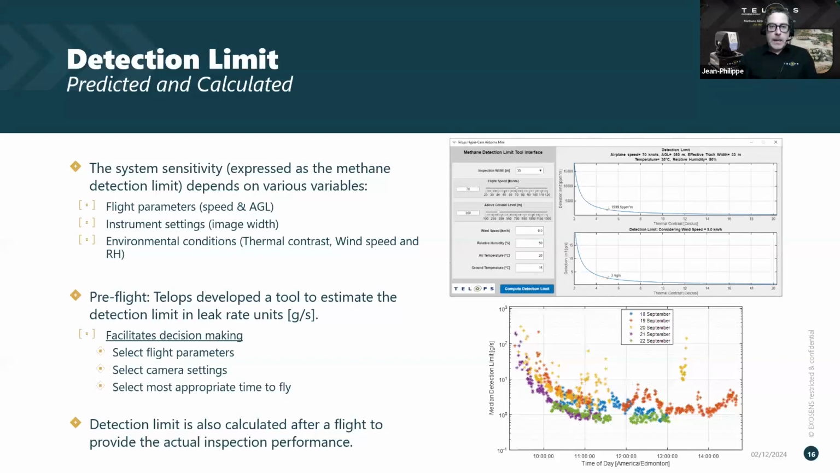I said a few words about that earlier, but the detection limit for our sensor depends on flight parameters. So the higher the AGL that we fly at, the speed of the aircraft, for example, instrument settings, those are our internal parameters of the camera, and also environmental conditions such as thermal contrast, wind speed, and relative humidity.